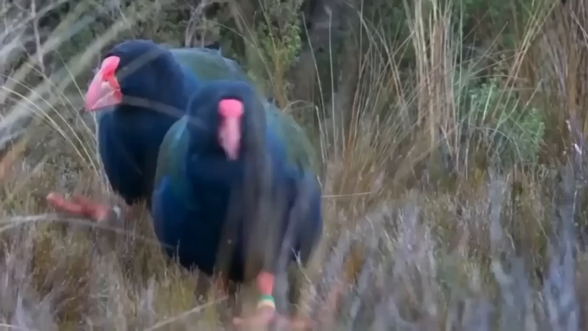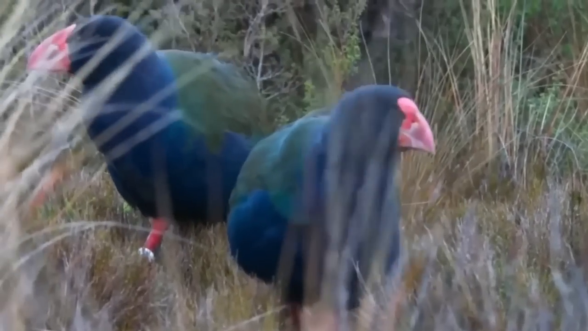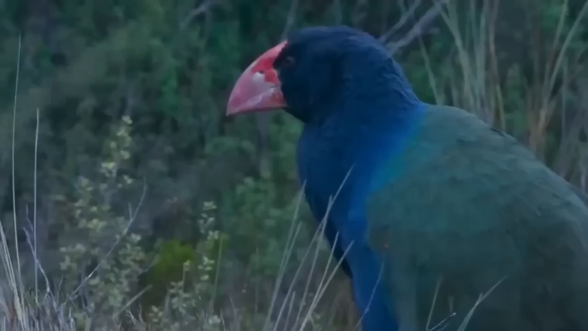These birds were heavily hunted by the indigenous Maori people, but Europeans did not name and classify them until 1847, and only from fossil bones in 1850.